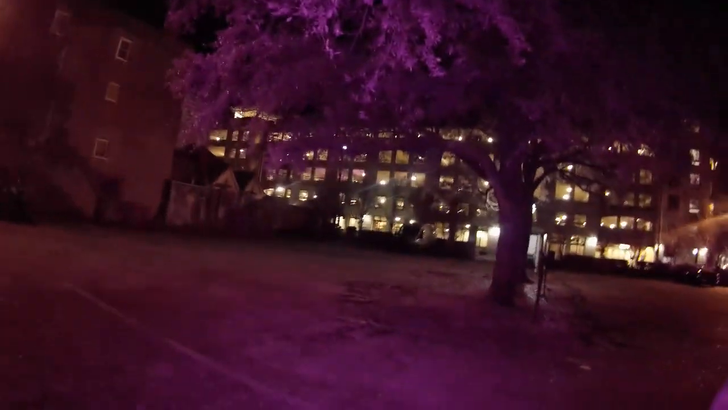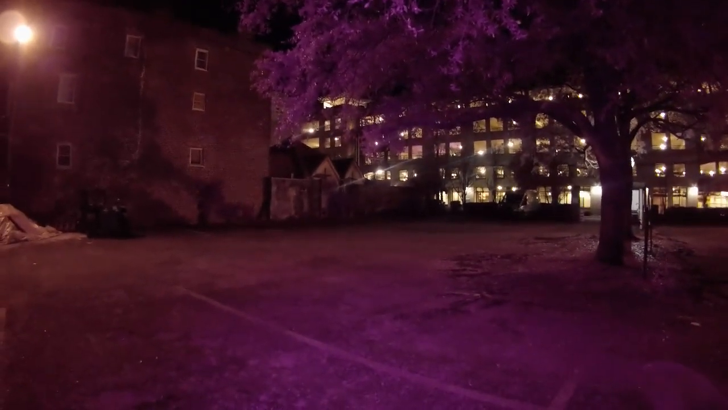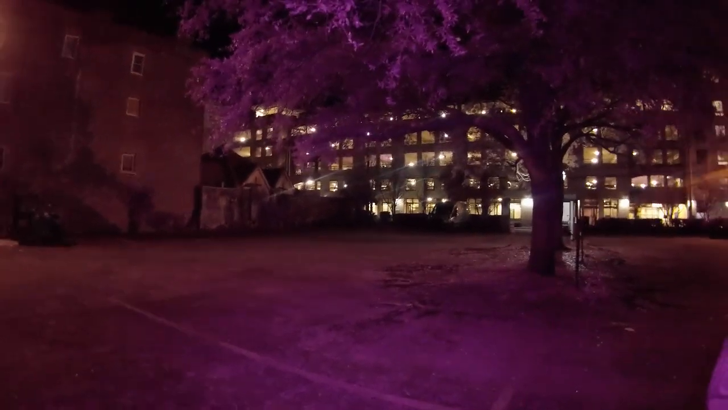Oh. So, we're going to spread out. We're going to see what's going on here. I'll do a couple of round robins. Again, other tours are going to be passing through here. Just stay out of their way. Stay away from vehicles. Let's have some fun.